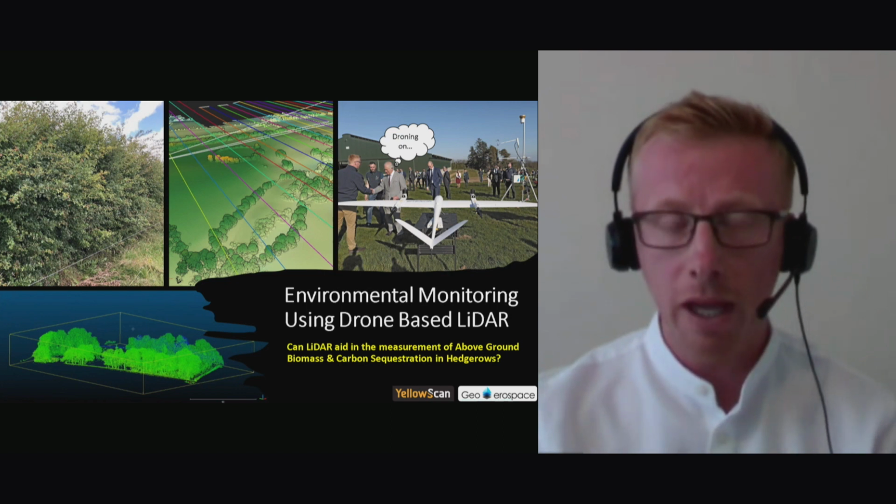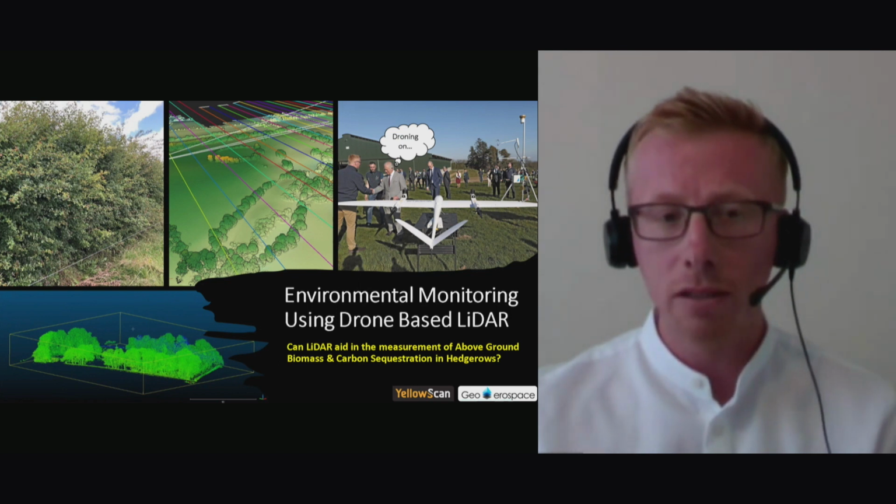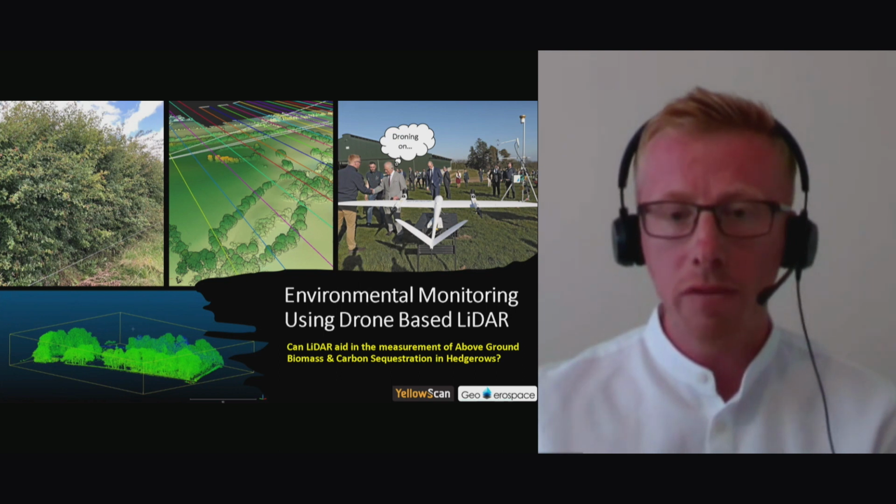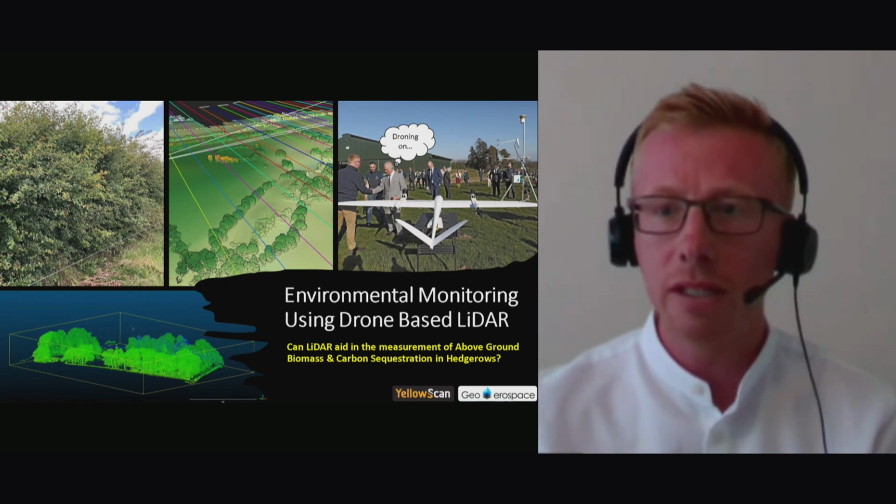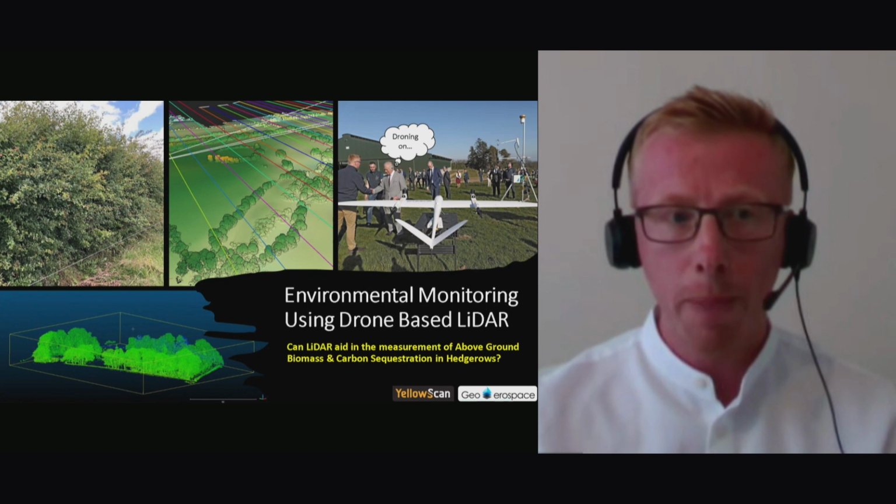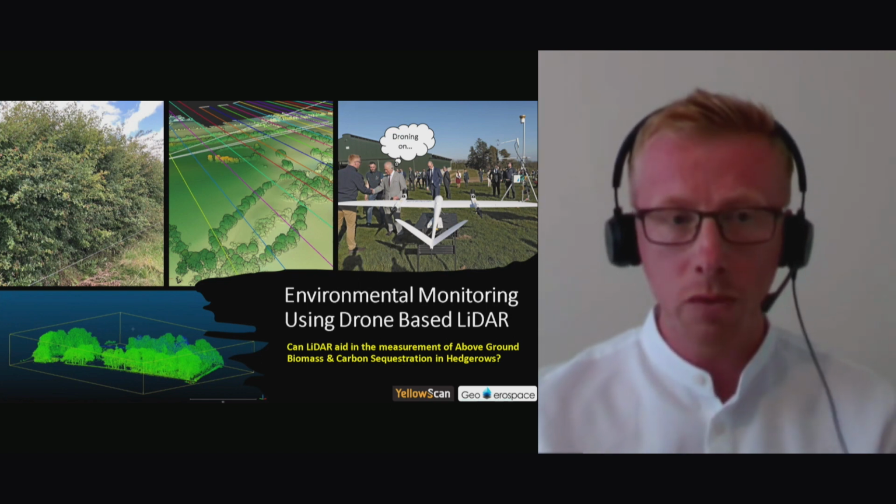So obviously with climate change and European trading scheme credits, governments are looking at trying to understand how the landscape evolves over time and how much carbon is stored above ground. Obviously, there's below ground biomass as well, but what we're interested in here today is above ground biomass. You can see the hedgerow on the left. In essence, we're trying to measure how much timber and material is in that hedgerow, which is quite complex because it's quite dense.